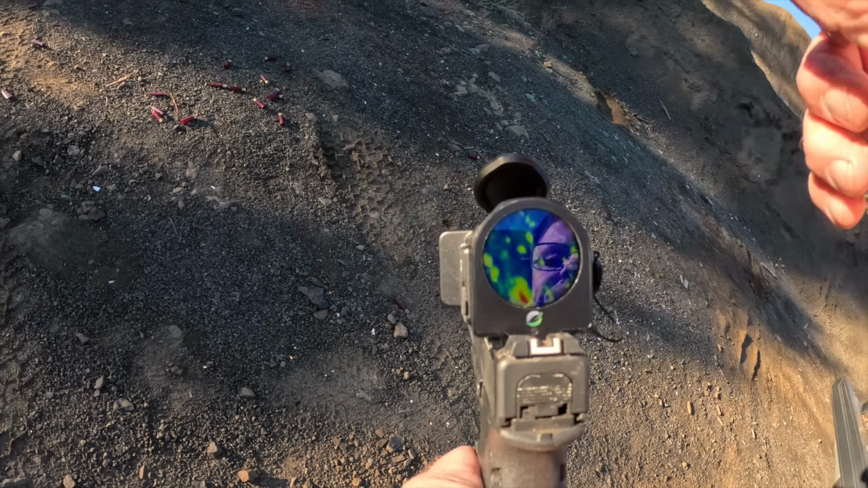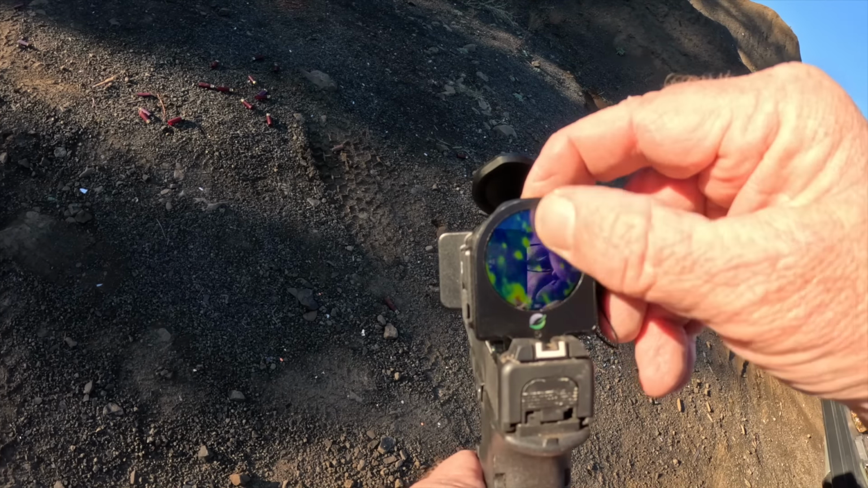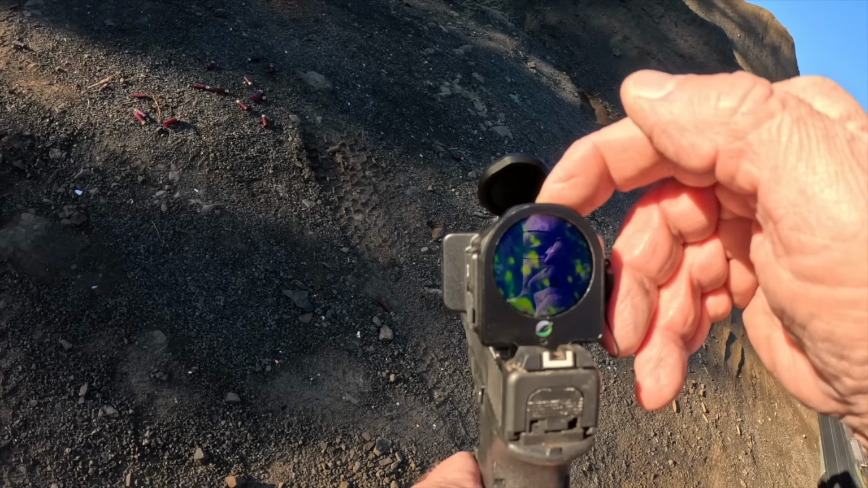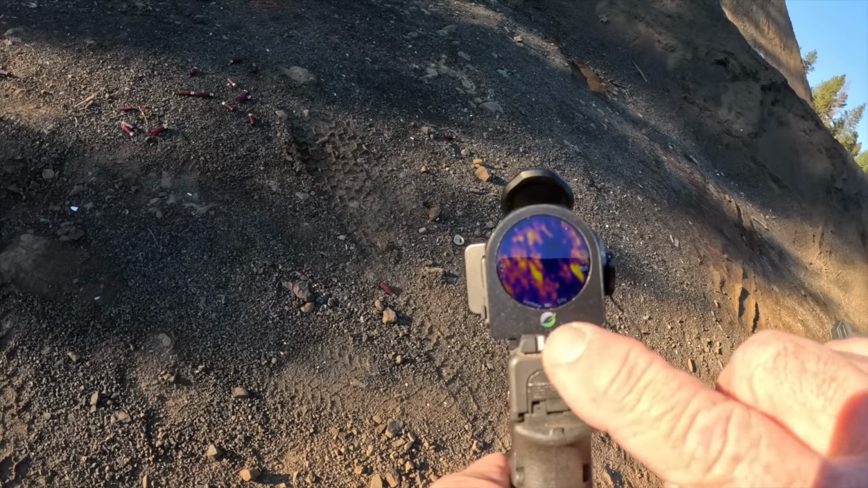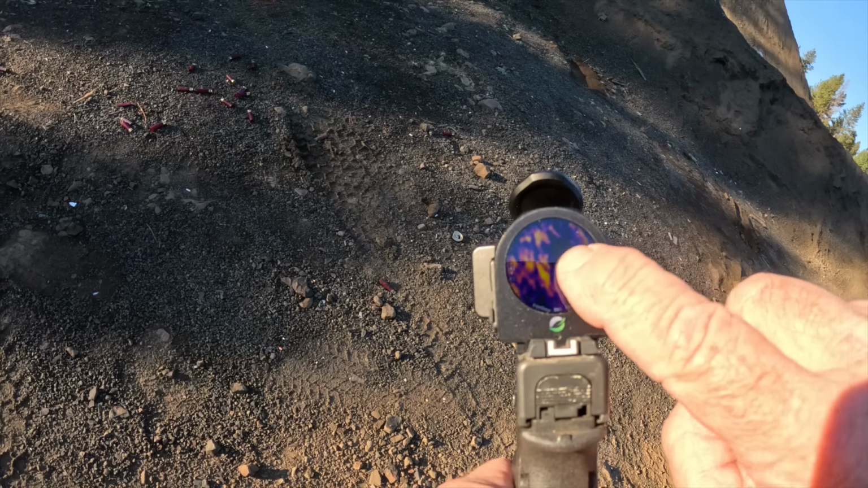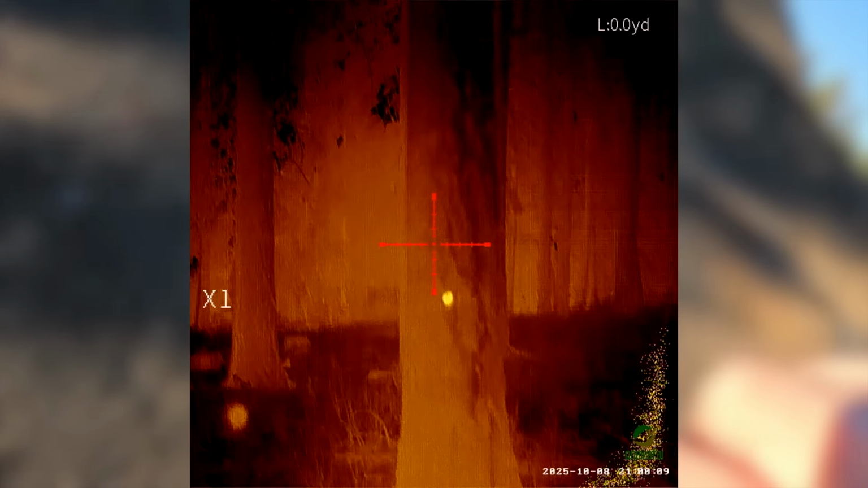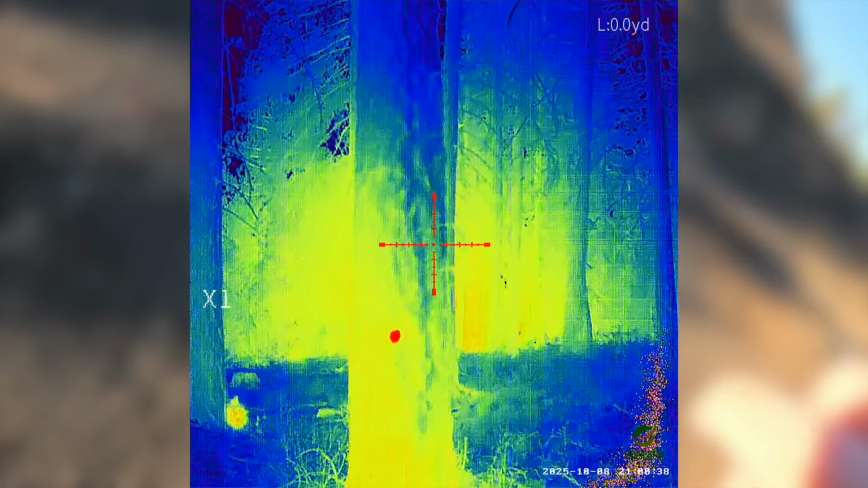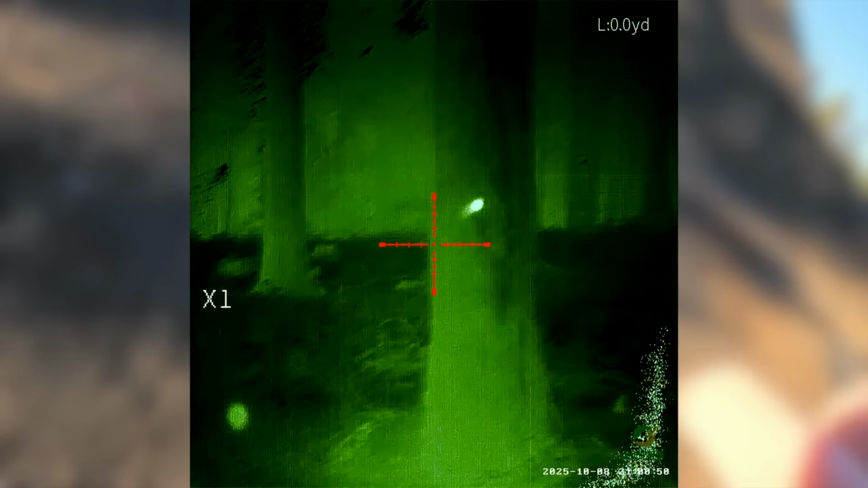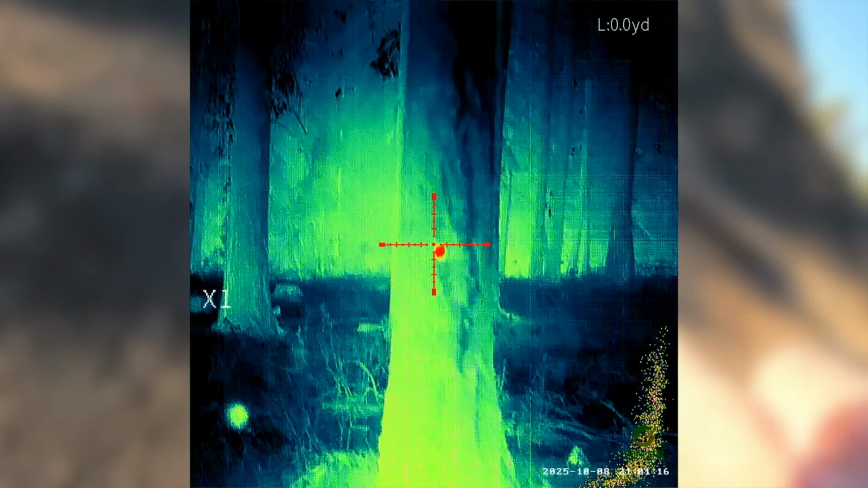Now this thing comes with 7 reticle types, just like its big brother, and it's as easy as swiping across the screen to change your reticles. You've got 5 reticle colors: white, red, green, blue, and yellow. The actual color palettes that you're going to use most on your Mars Mini are white hot, sepia, iron hot, rainbow, night, red hot, jungle, or black hot.